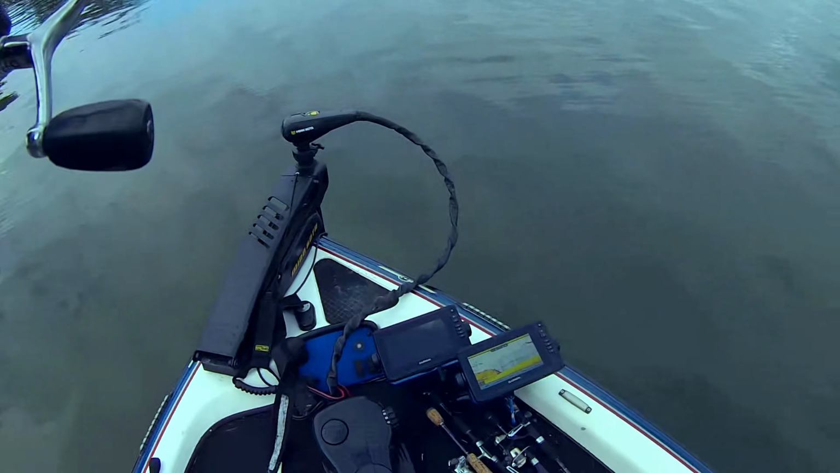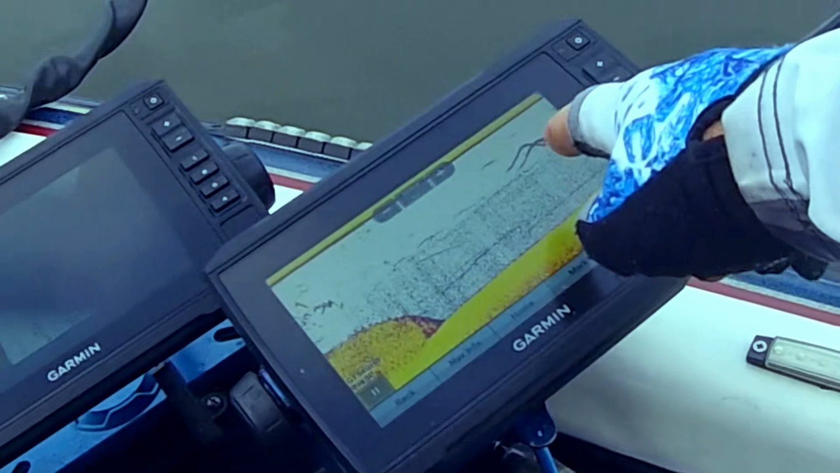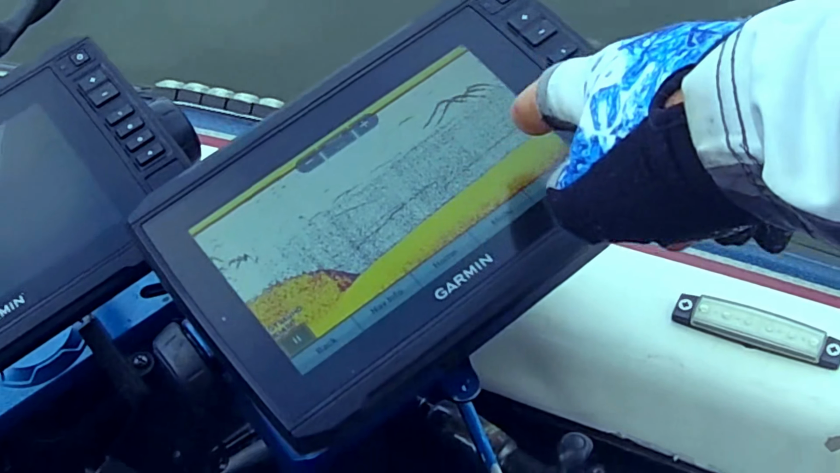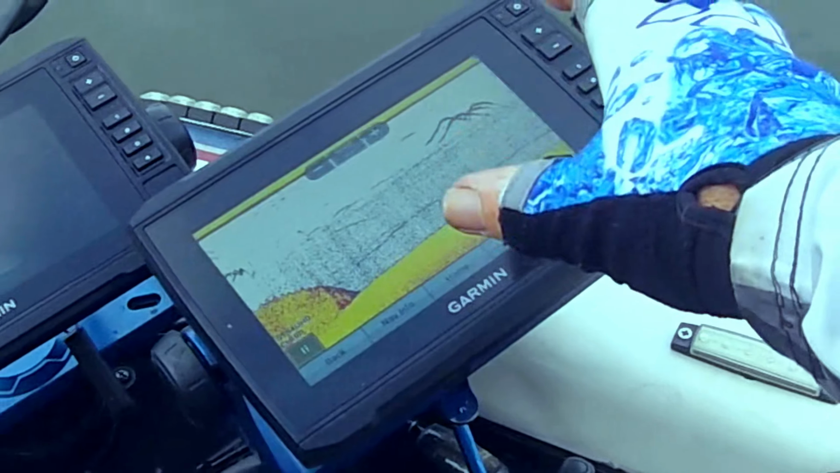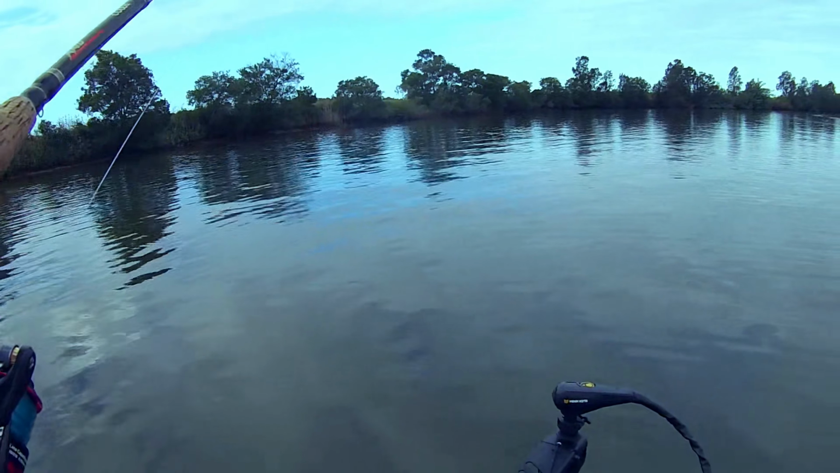There you go. Look at those. See those nice big signals there? Look at that. See, good size fish. Good size fish. They're up in the water column. But those are what you're looking for. Right there, those nice big marks like that. Now, they've moved off, but they're definitely size fish. So I think I'm right on the spot now.